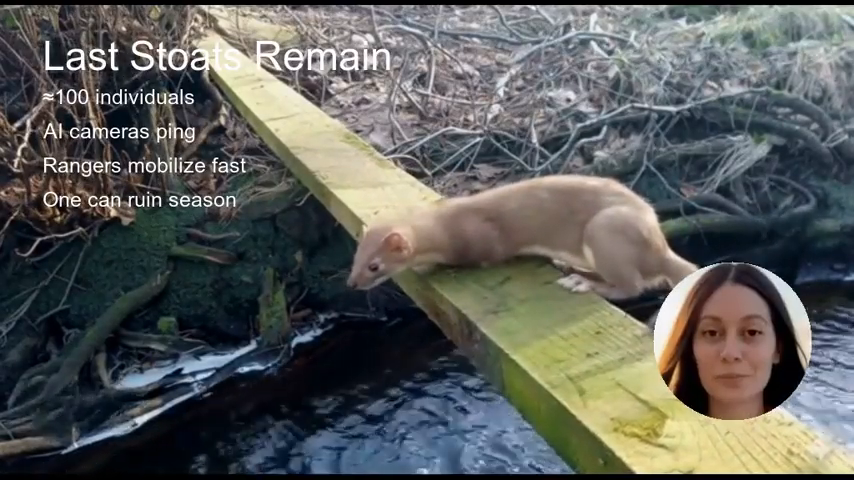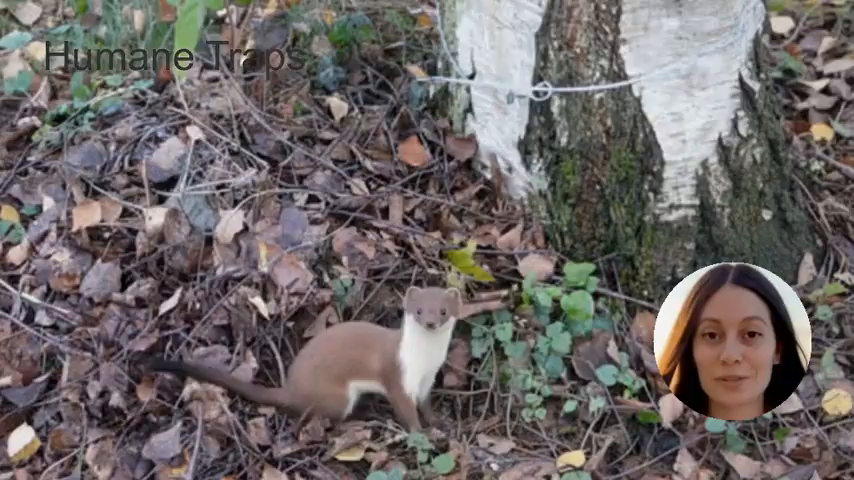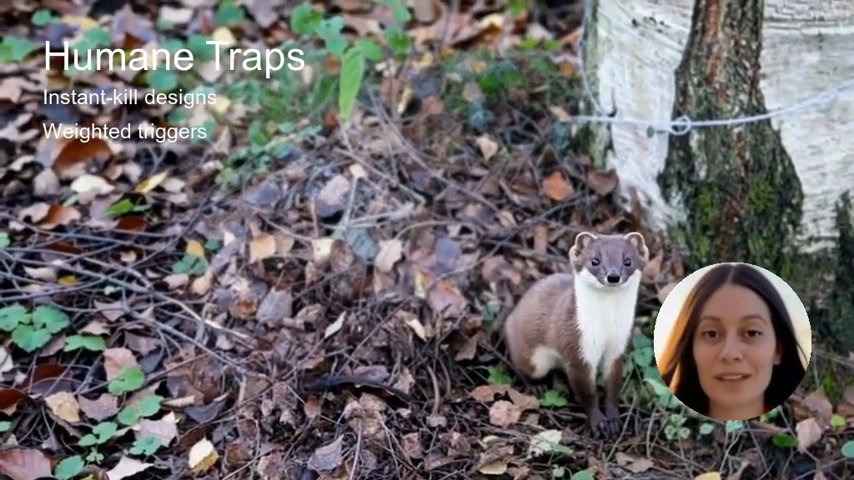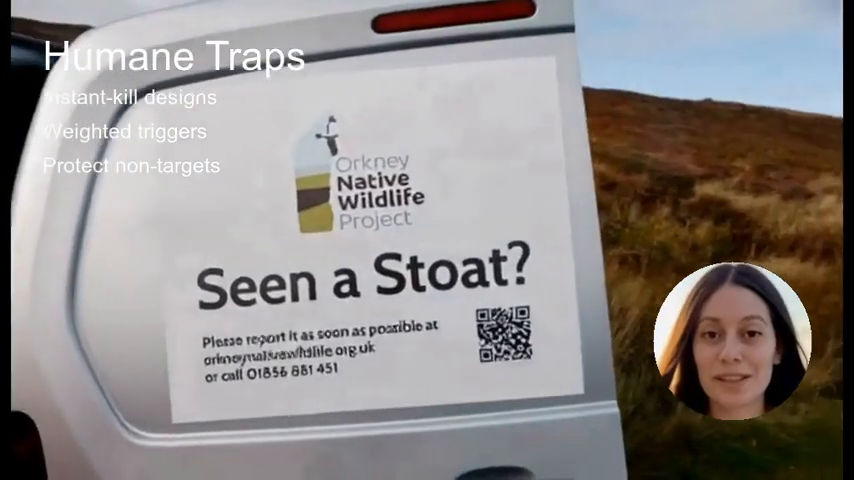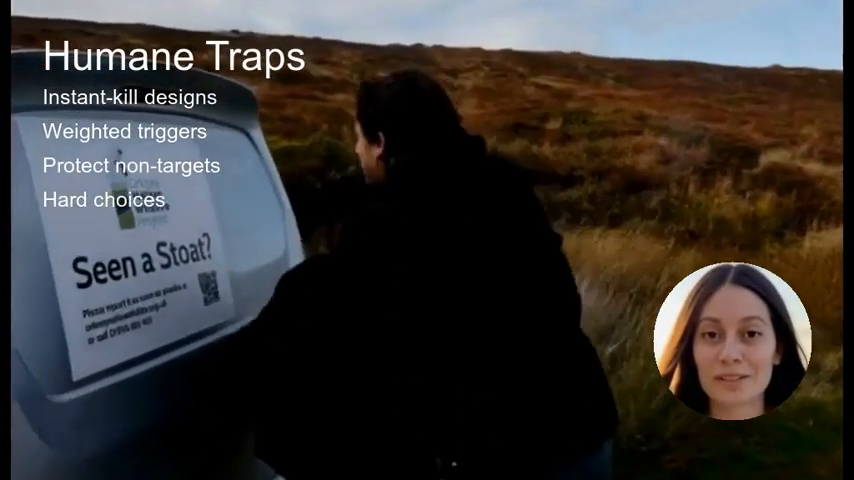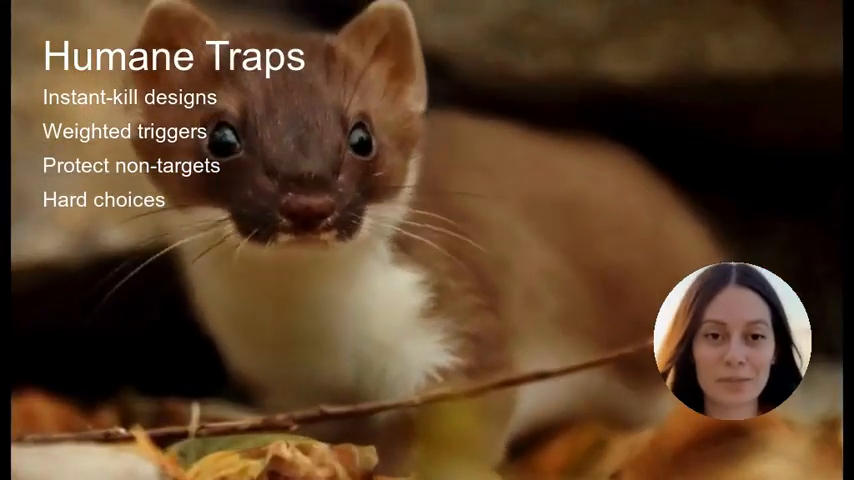The traps are wooden boxes, derived from New Zealand designs. They snap quickly to ensure stoats die instantly and humanely. Small entrances and weighted triggers keep birds, voles, and mice safe, so only the invaders are caught when they enter.